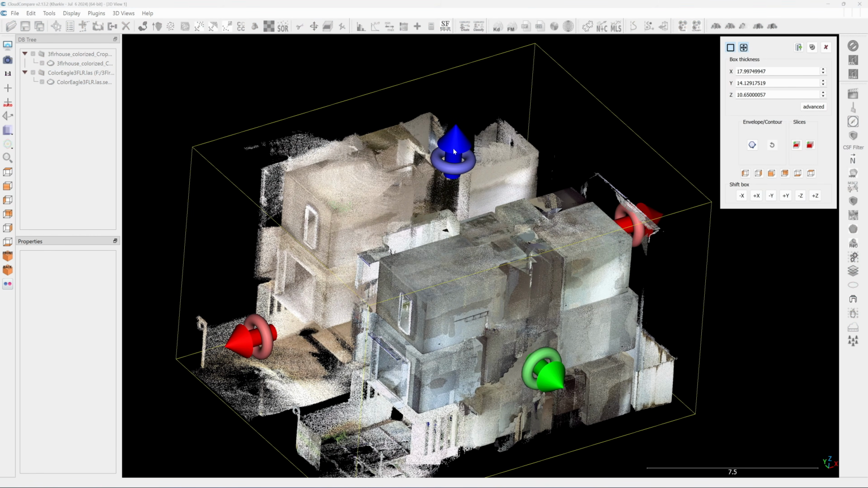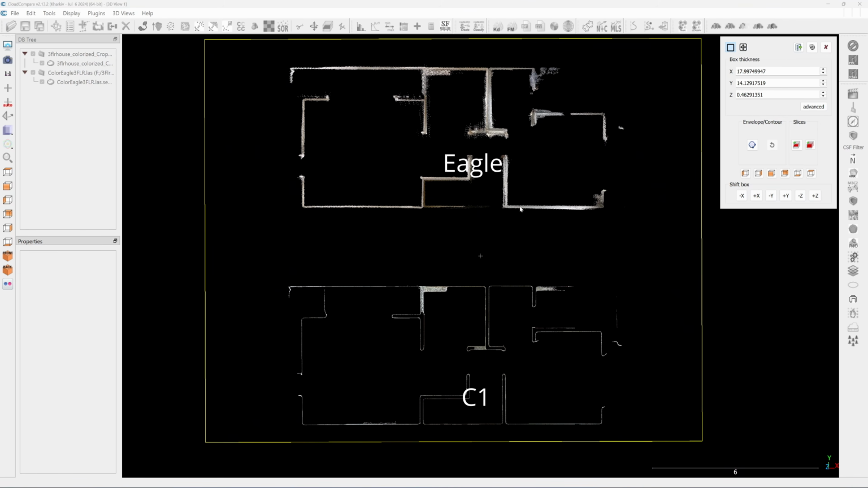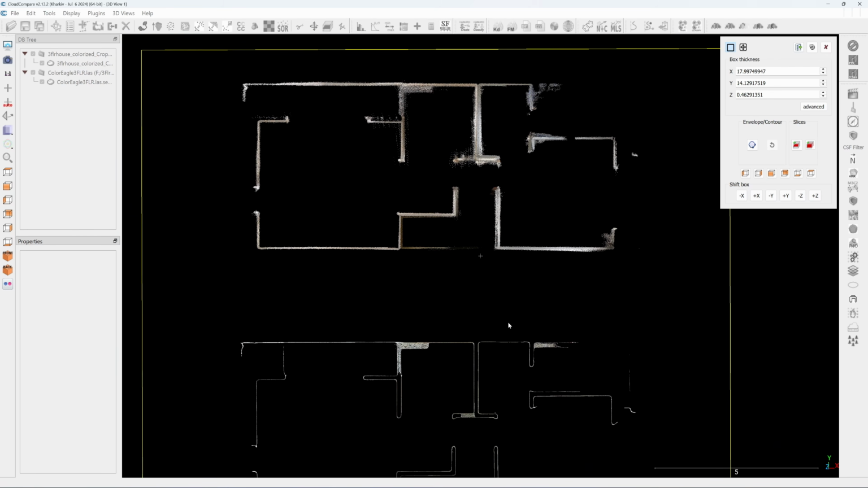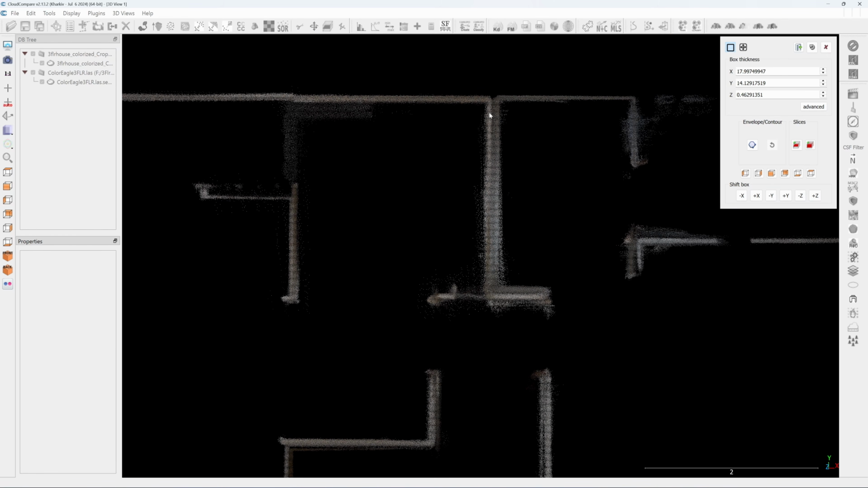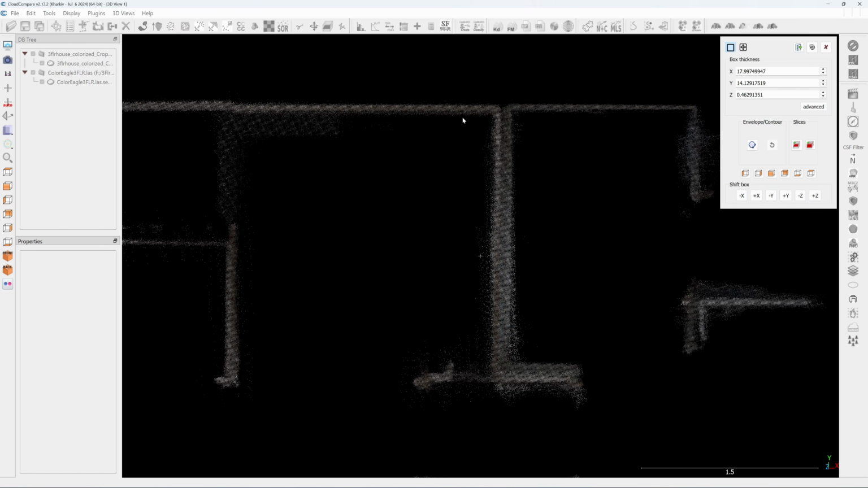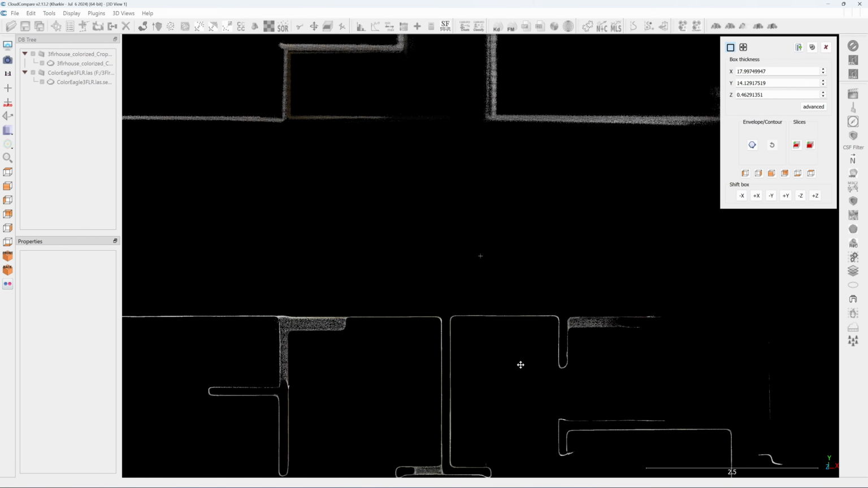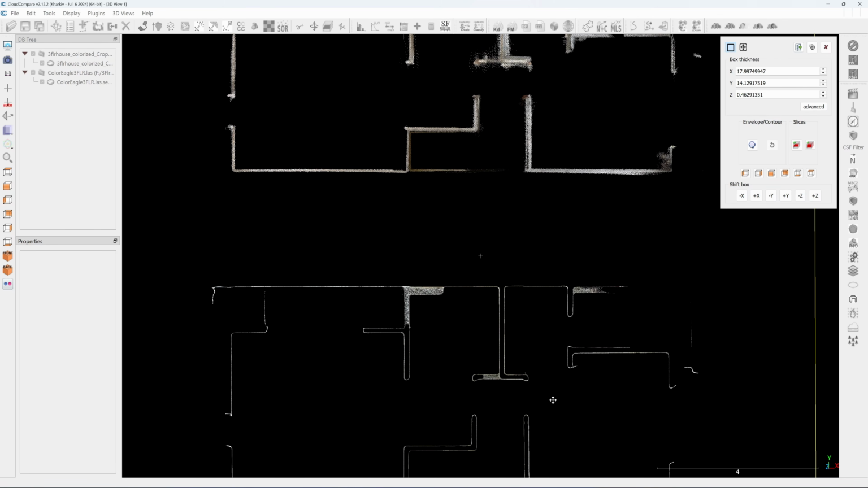Cross section on the third floor. Move this up. The above point cloud is from the Eagle, and the below point cloud is from the Chassis one. There's a lot of difference between these two scans. You can see the wall line from the Chassis one much clearer than from the Eagle, and I think it has rotational drifting because the wall here has a very thick point cloud. That's because of losing precision when it's scanned, while the wall line from the Chassis one is much thinner and clearer.